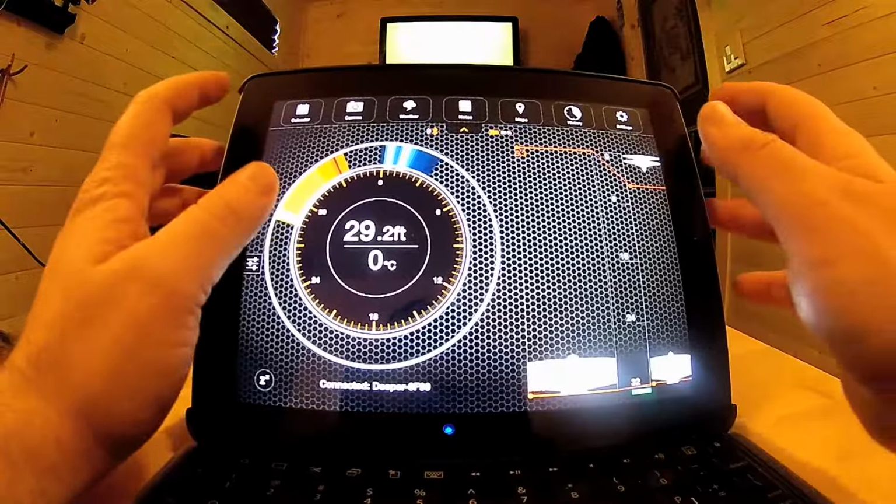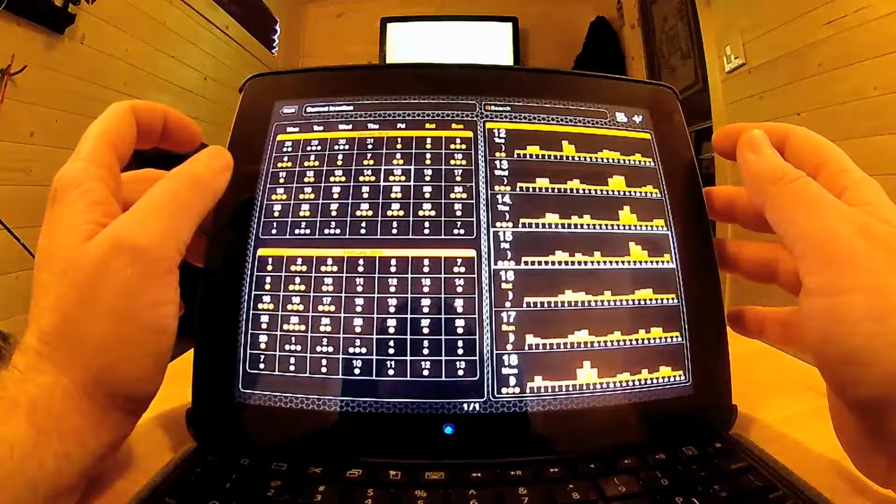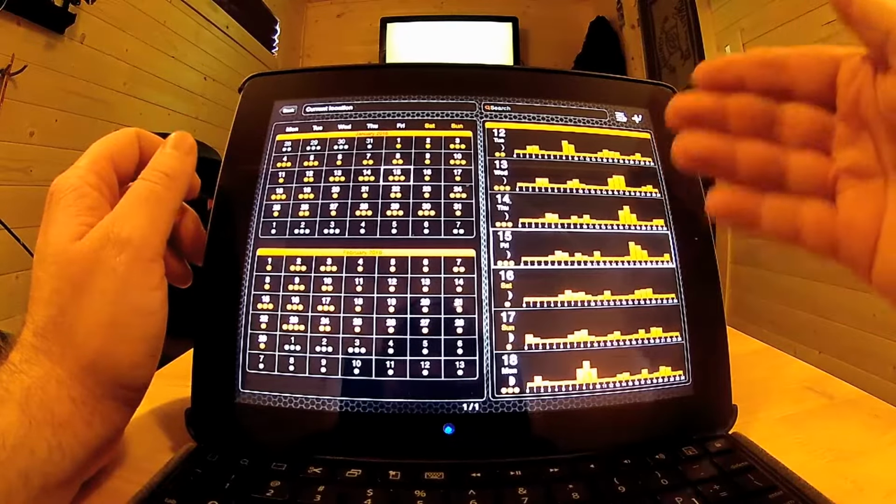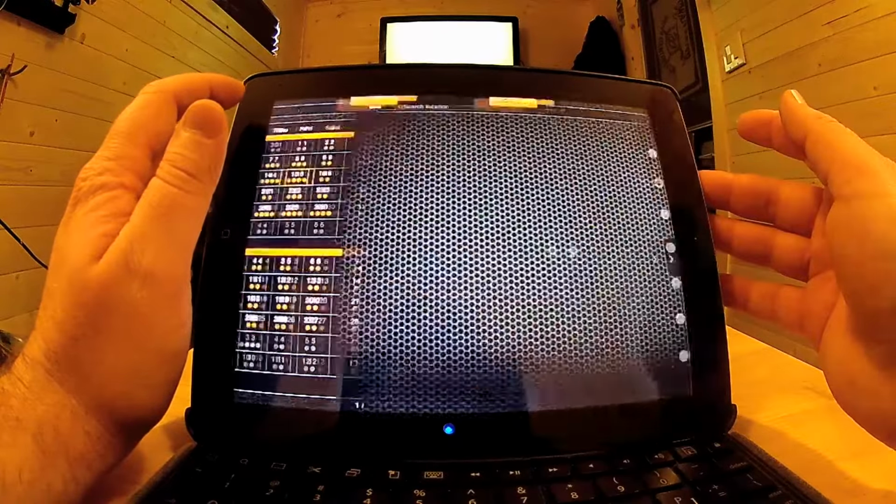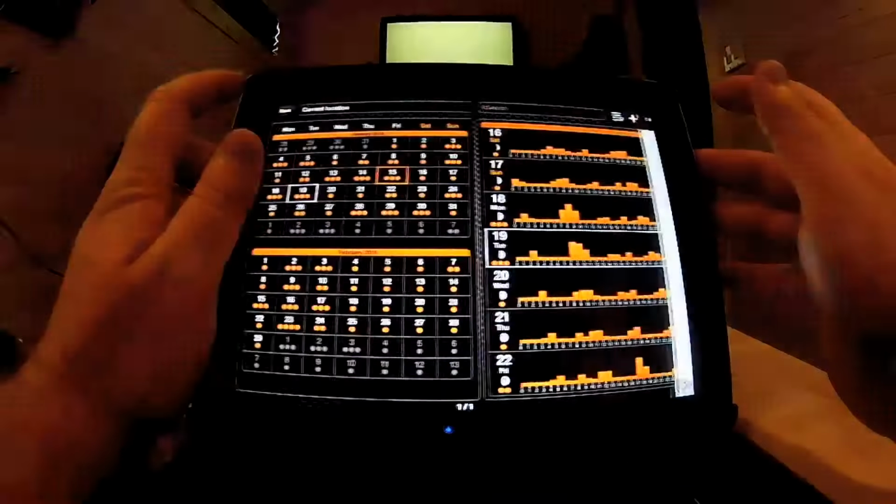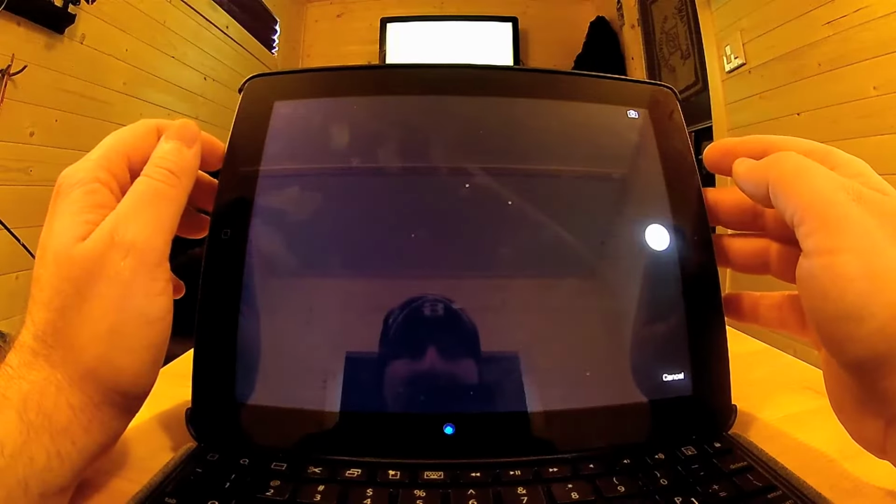So at the top is our main toolbar. First option is calendar. So here it gives you the best days and times of day to fish based on the moon cycle, as well as your day, and you can add your location to your day. Go back and go to our camera.